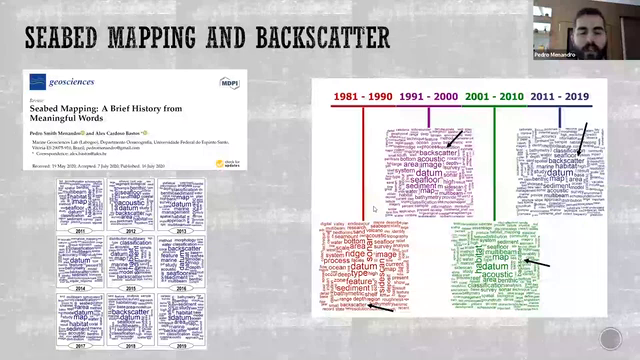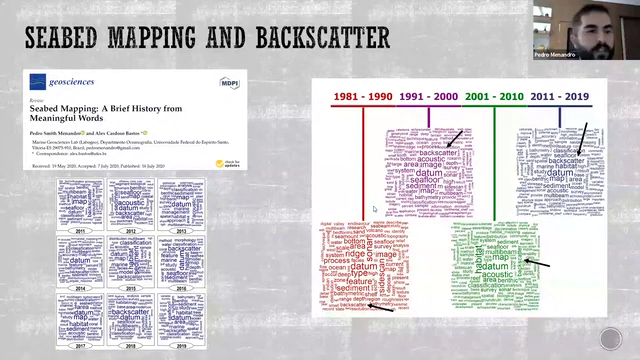So here is the first part of my doctoral research, which resulted in this paper published in 2020, Seabed mapping: a brief history from meaningful words. Here we carried out paper mining, so a total of 454 papers were considered, and from these papers we extracted the most frequent words and other lexical statistics to understand the evolution of seabed mapping techniques and also the increasing importance of the backscatter role as a tool to map and classify the seafloor.